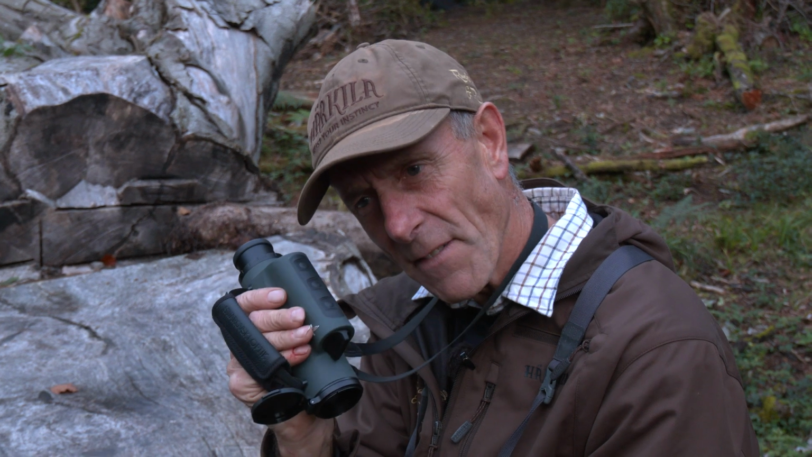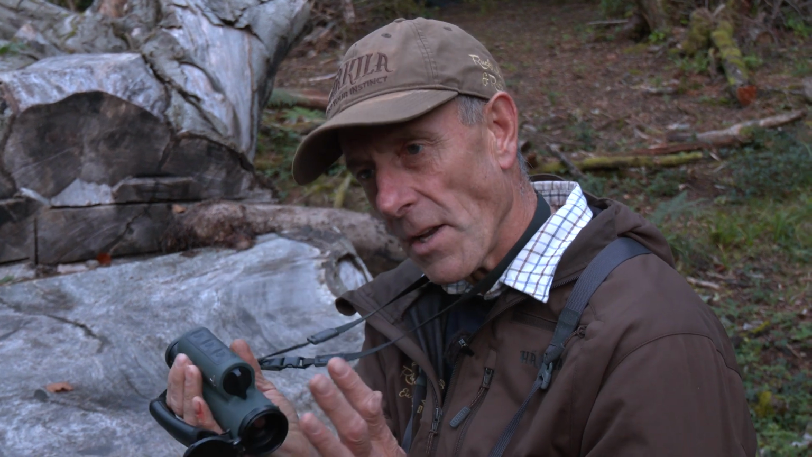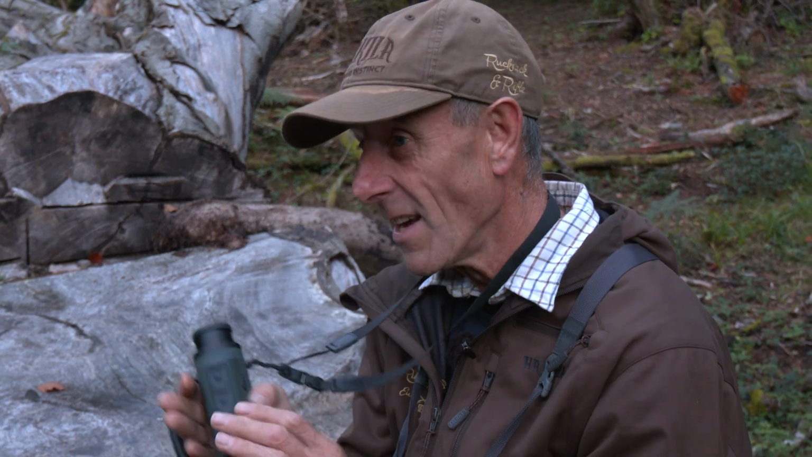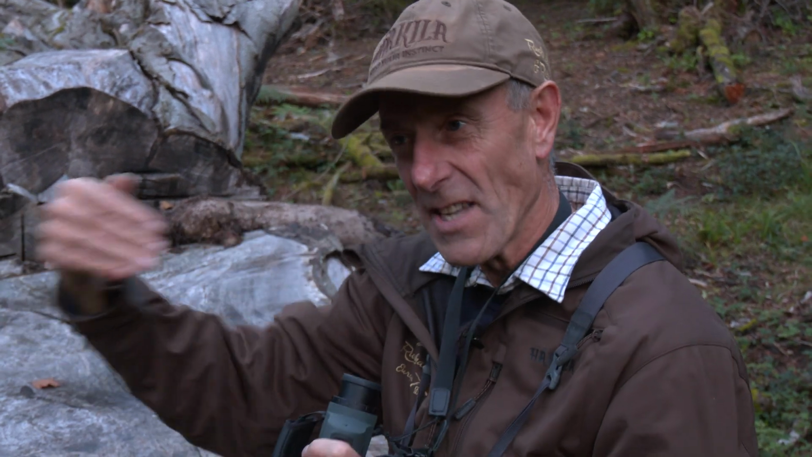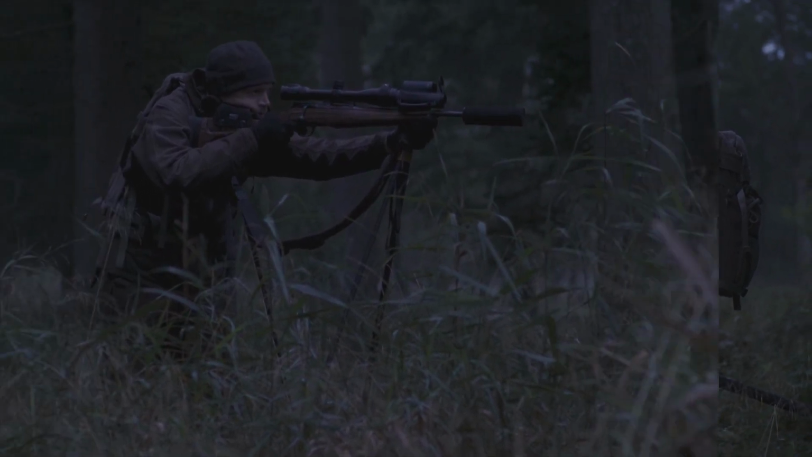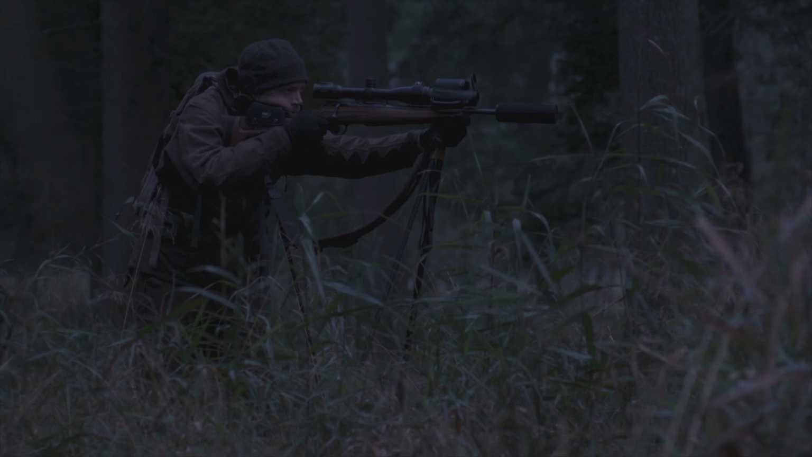So what do you really need? I just wonder, in Europe, especially when they're hunting pig and everything in woodland like this, nothing's beyond 60, 70 metres perhaps. So I just wonder if they'd say, right, let's keep it simple, stupid. We need something to use our scopes at night time. All we do is clip it on and get on with it. But it's actually simple, and I like that.